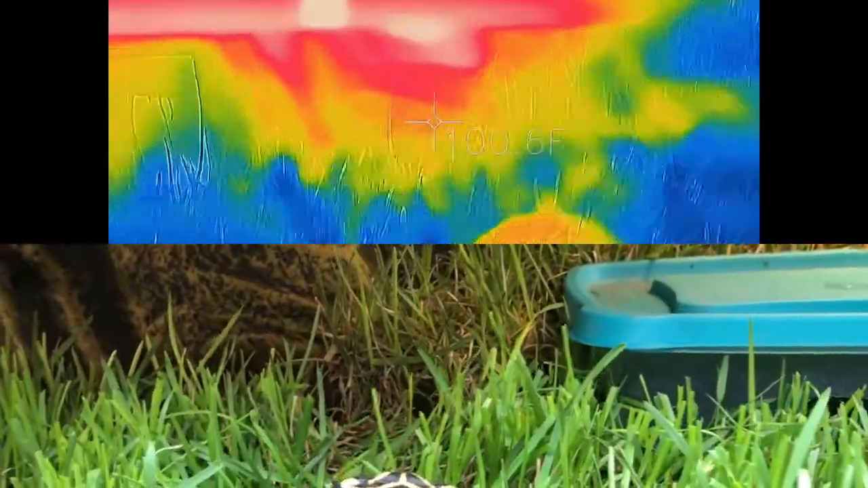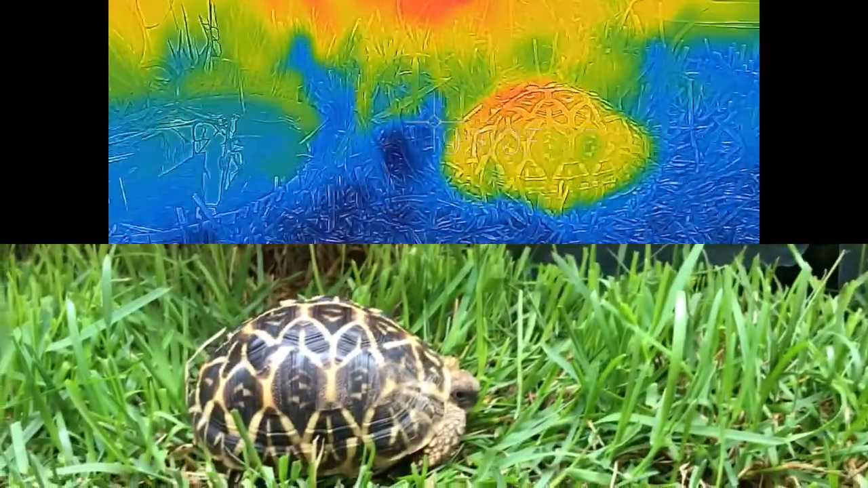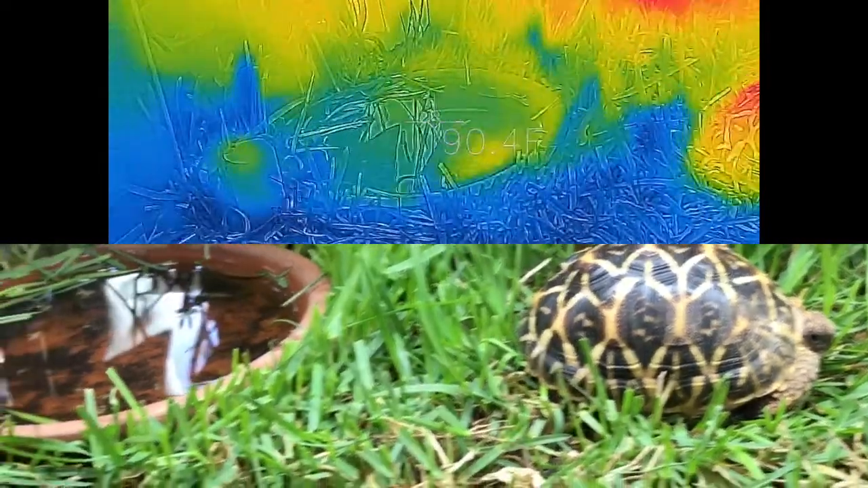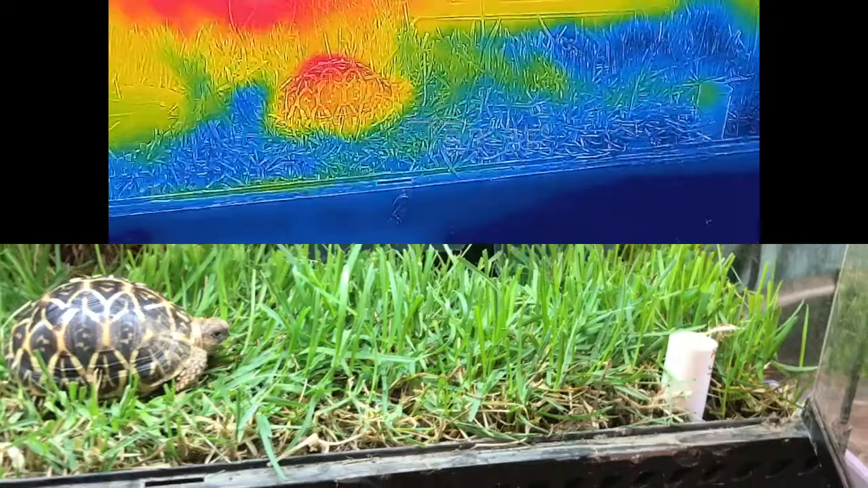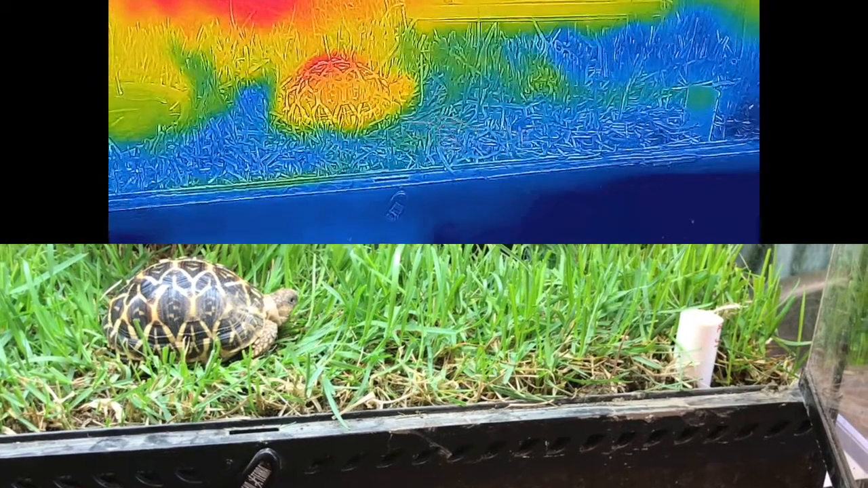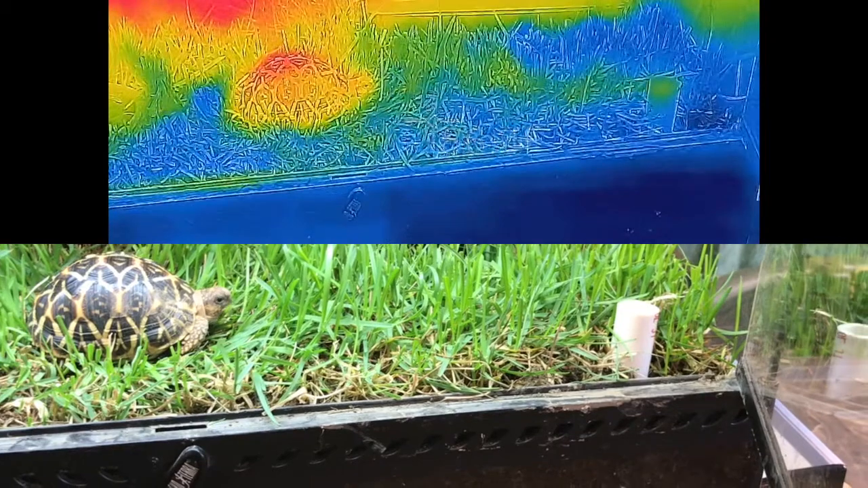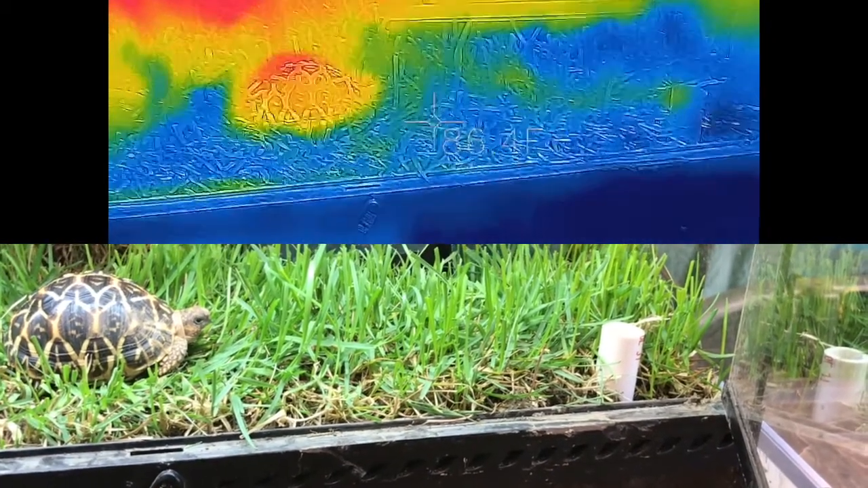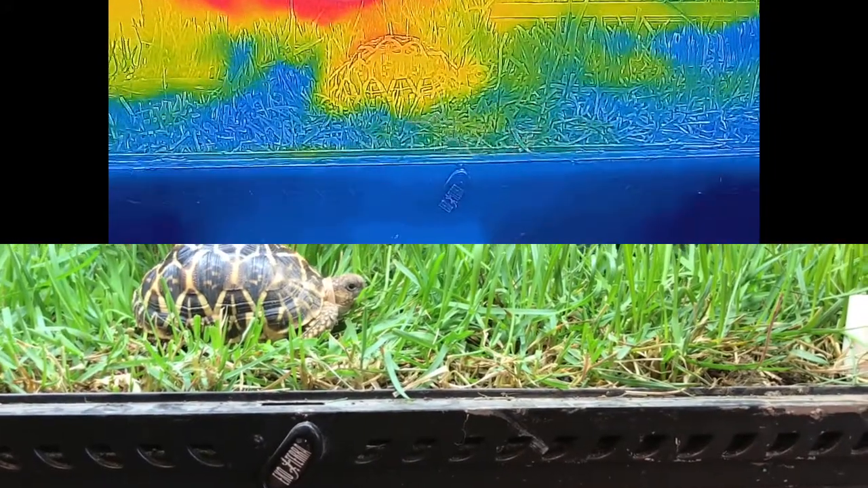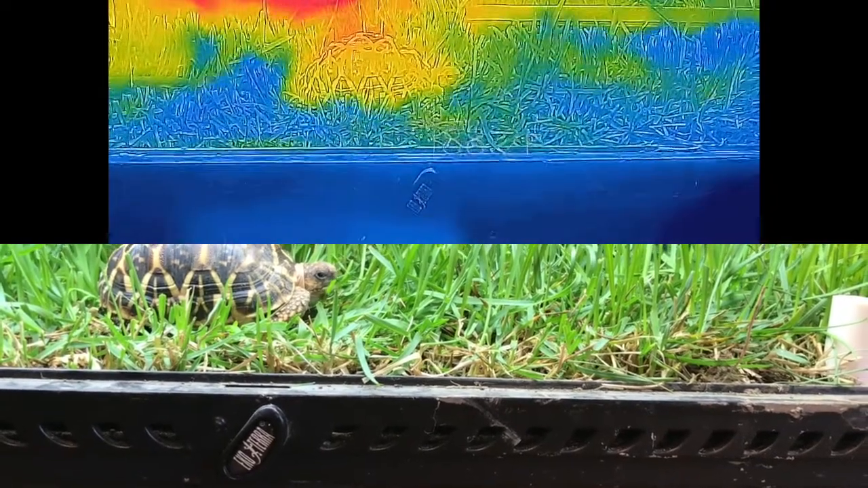It's heating up the substrate and the back wall behind it, which is then radiating more into the rest of the enclosure. So even the substrate in here is in the 80s. Now she does have cooler spots she can go to, but this is a great way to make sure that your young tortoises always have adequate heat, and they're going by the 80-80 rule, which is at least 80 degrees and 80% humidity. And that's why you can see that after a year and a half, look at that perfect shell. She is smooth as can be.